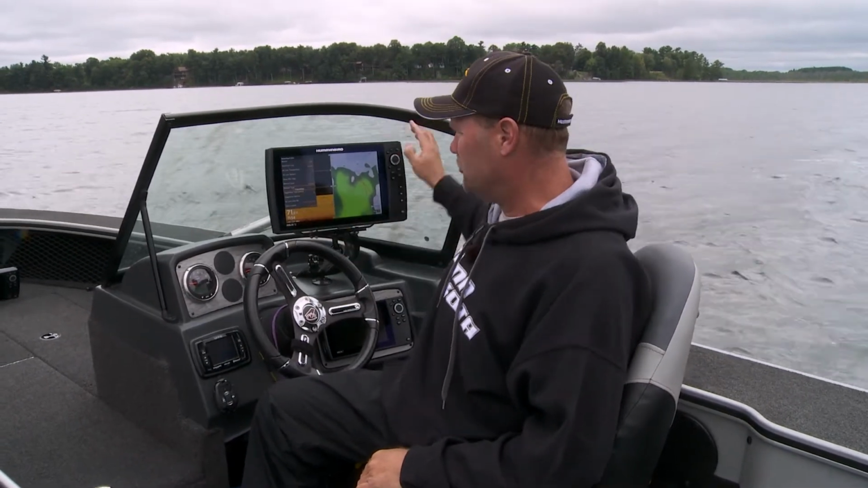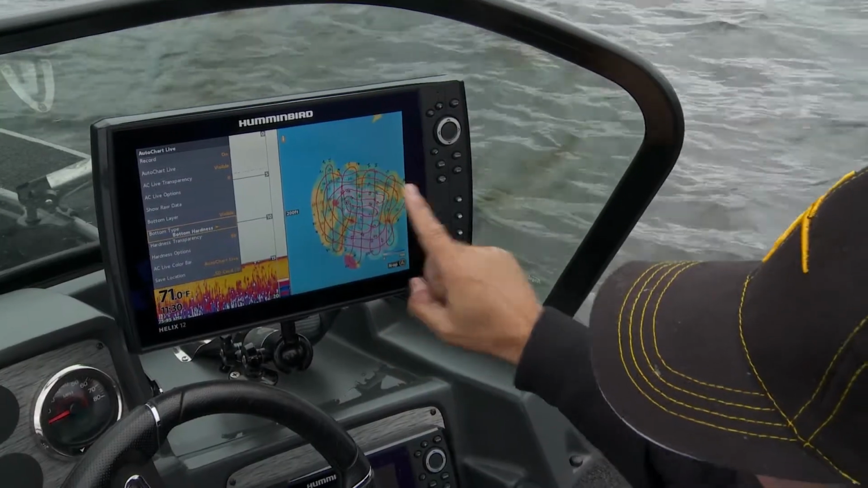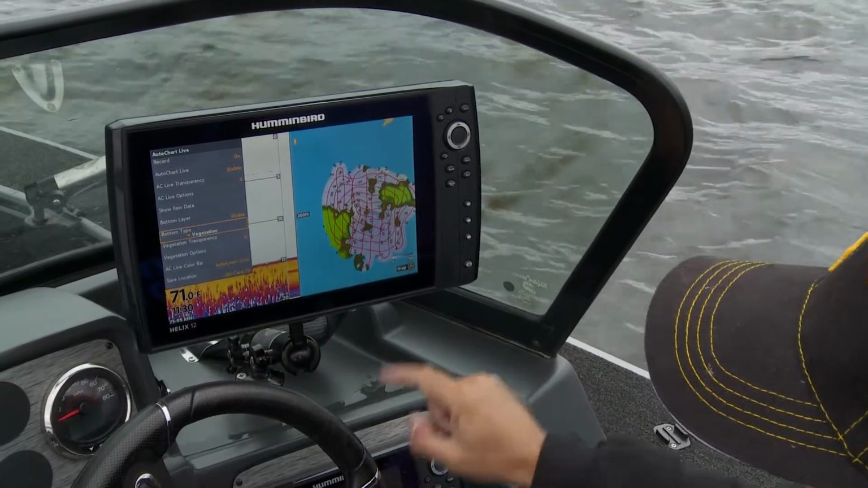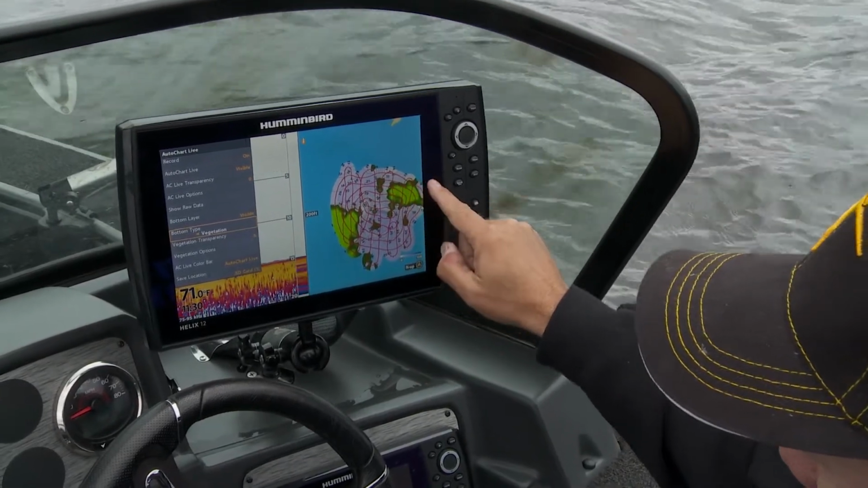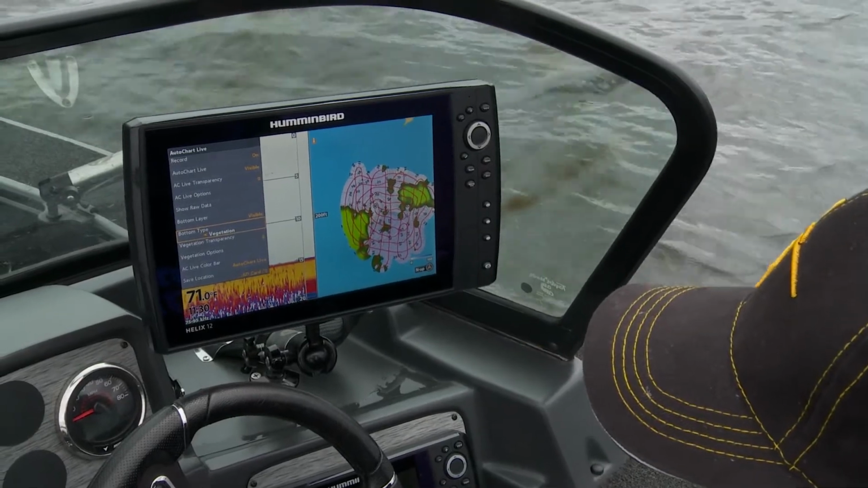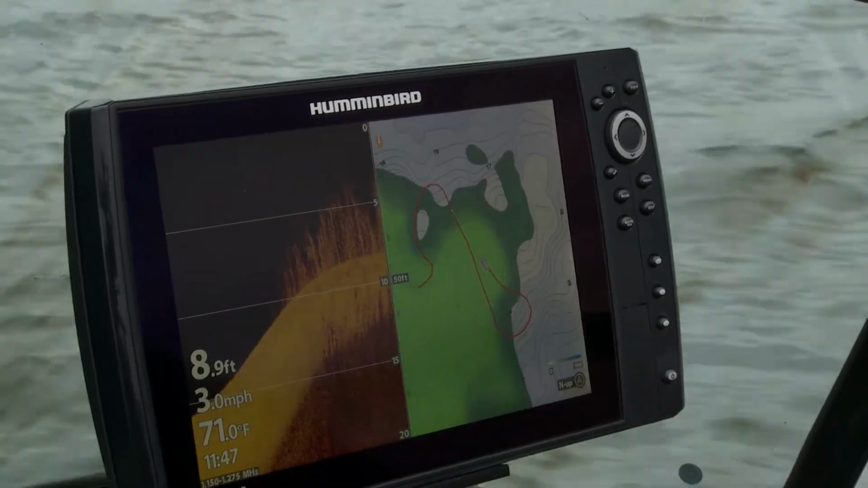When I get to bottom type, I'm going to switch it. I had it on bottom hardness while I was mapping, but while I was mapping, it was also logging other data. Let me show you what it was logging. It also logged vegetation. So when I switch it over to vegetation, I now can see the areas that had weeds while I was graphing. And it will draw it for me. It will actually draw the holes in the weeds.